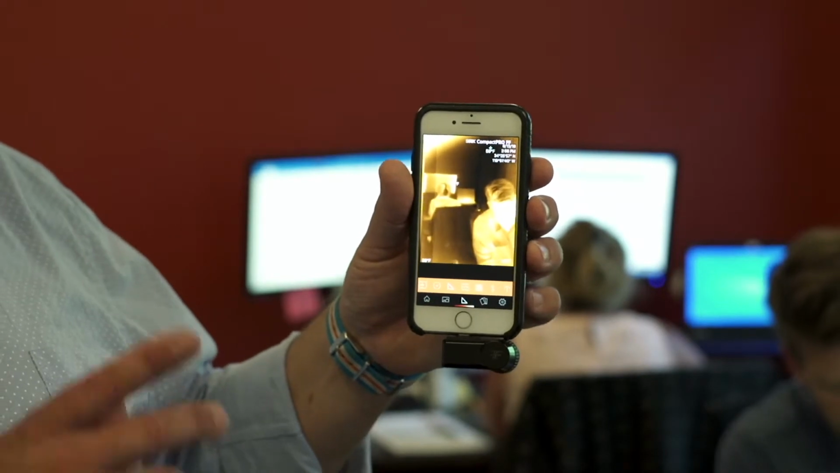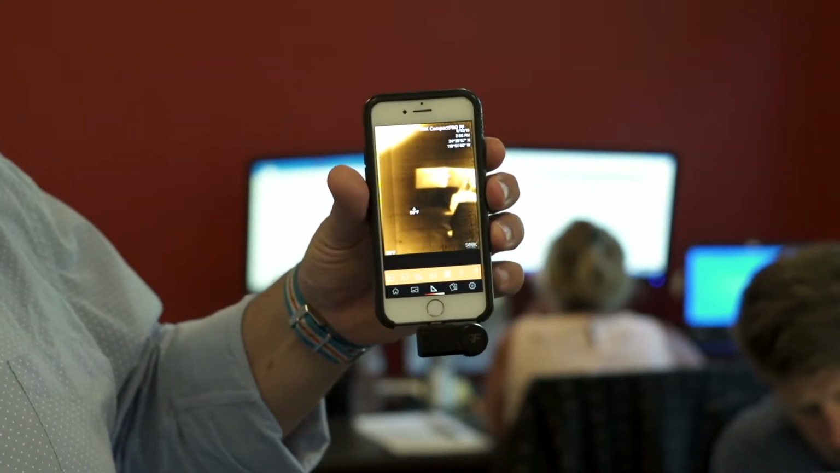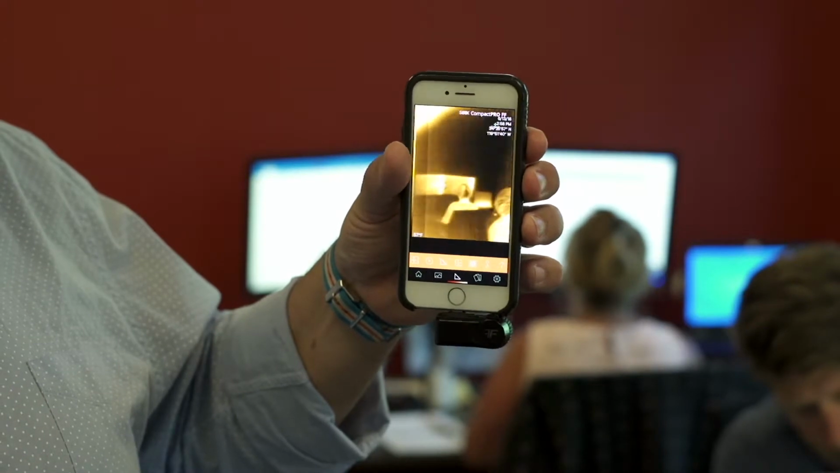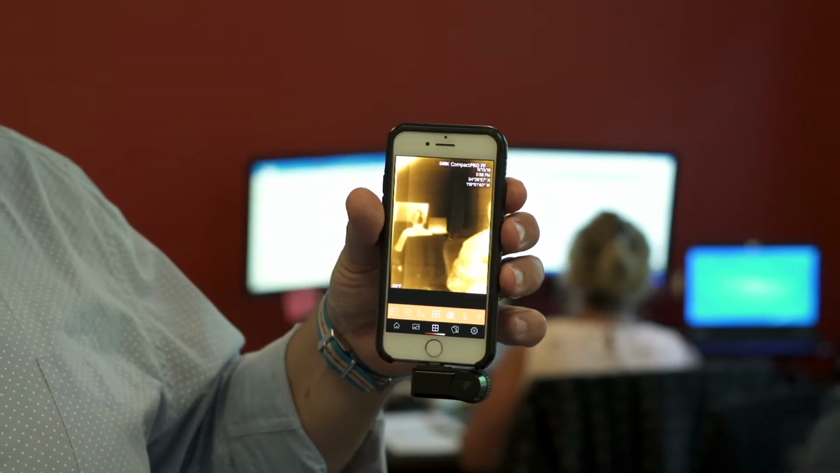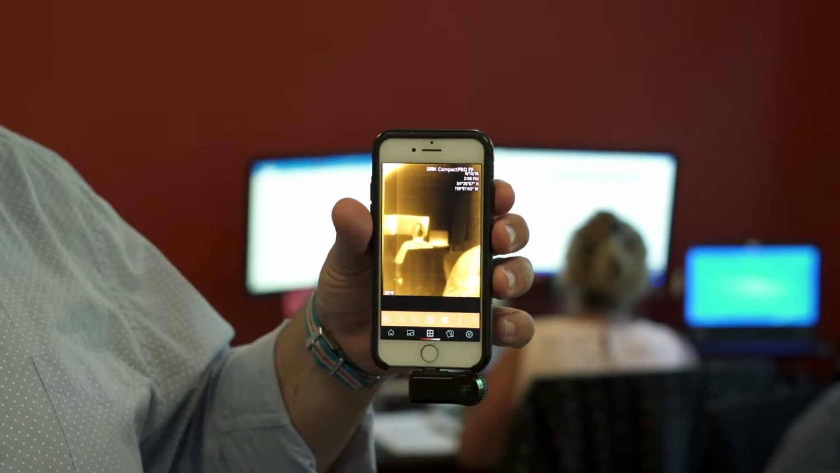All right, so right now we're in the high-low mode where we're identifying the hottest and coldest automatically. So as I move the camera around and the field of view around, you're going to see that those icons jump around, those temperature identifiers jump around. Now we're going to go into normal mode. Now normal mode is what everybody's going to use. This is what you should probably boot up in every time. Use normal mode for your everyday thermal imaging.